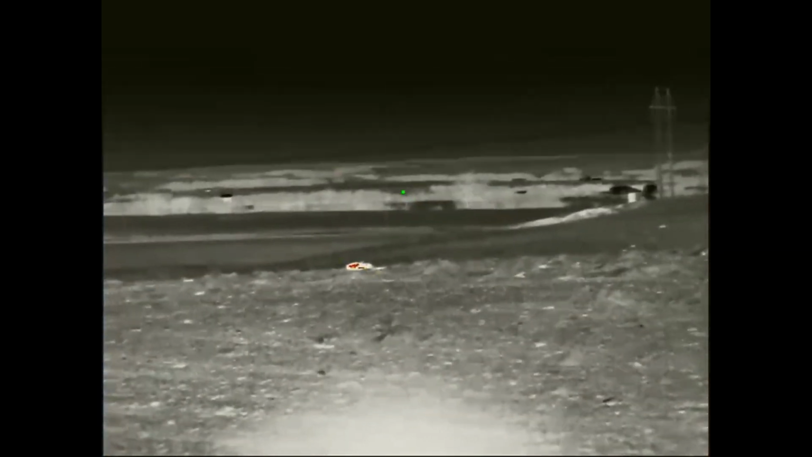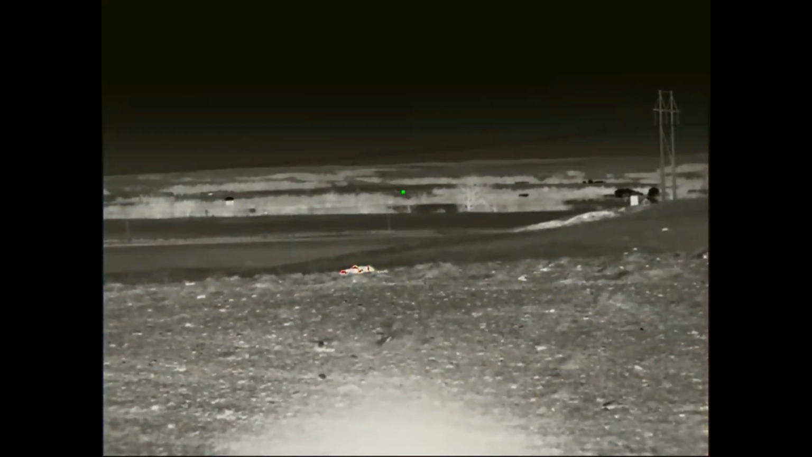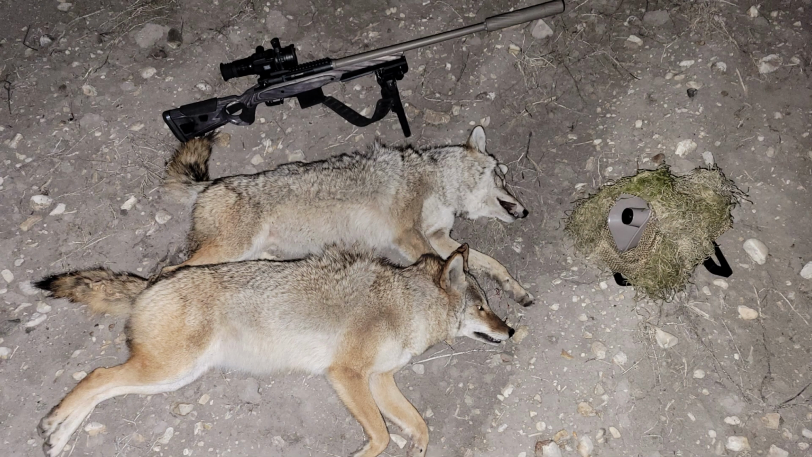That one was a male. The first one was a female. Came from the same place. I assume they were a pair. You can see here the top is the female, bottom is the male. Pretty good looking pair. They're getting a little thin and rubbed at this time of year, but nice looking coyotes.